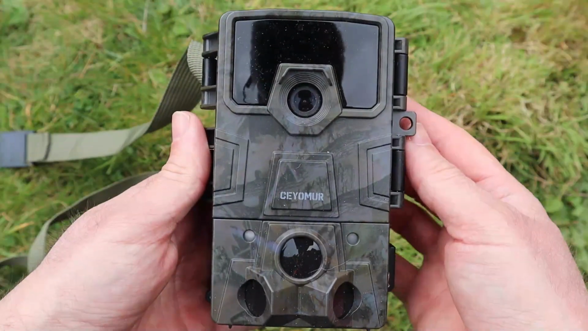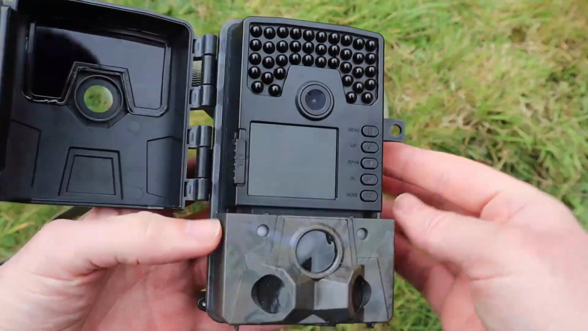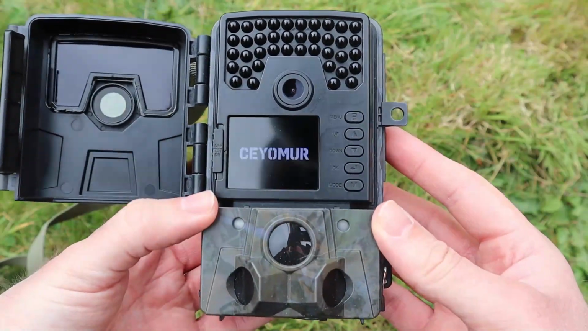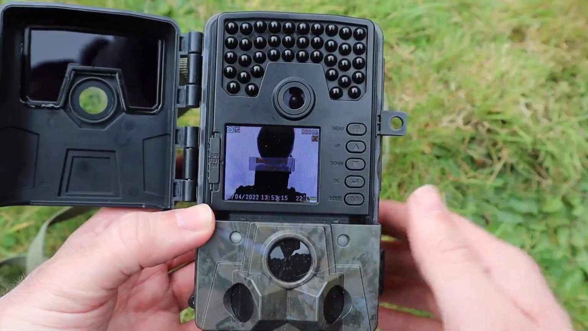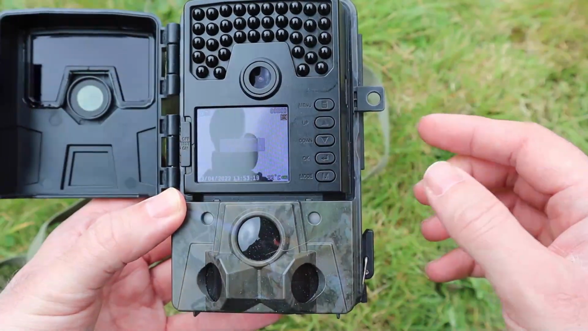So if we open up the front of the camera, this is where all the settings can be accessed. All the camera settings are controlled by these buttons and viewed on the screen. I flip the switch to test and the screen turns on. This shows you what the camera can see. Currently it's looking at me. Yes, hello. Pressing the menu button will bring up all the options on the screen.